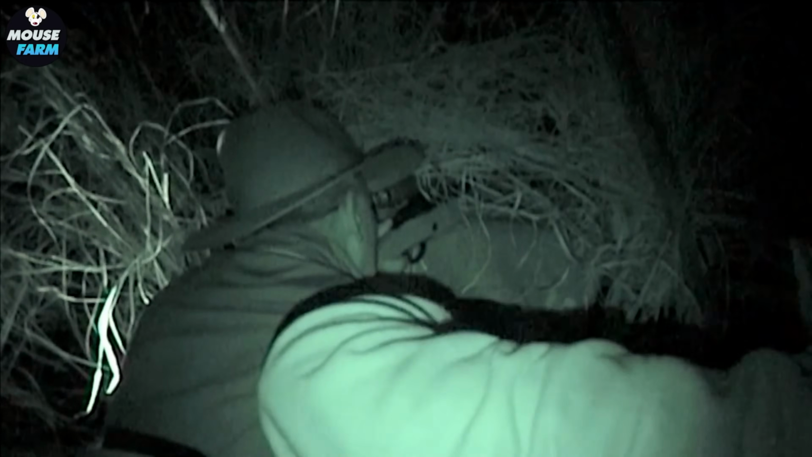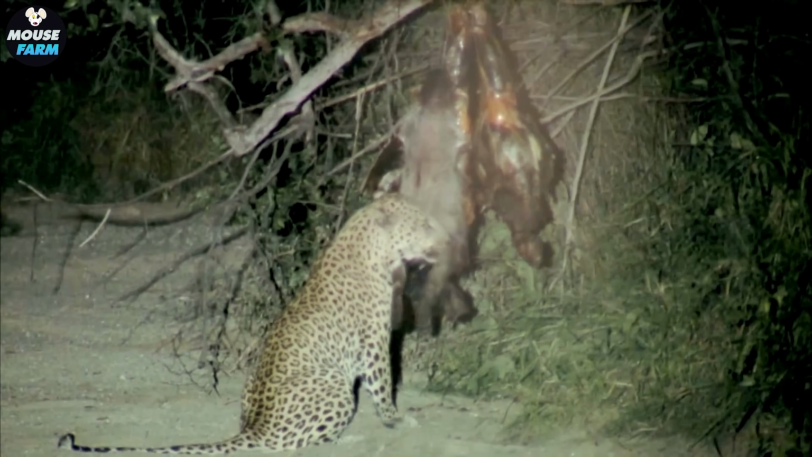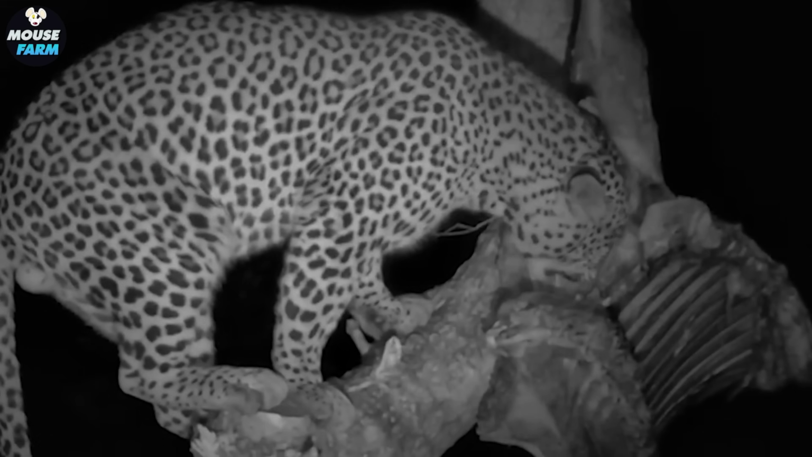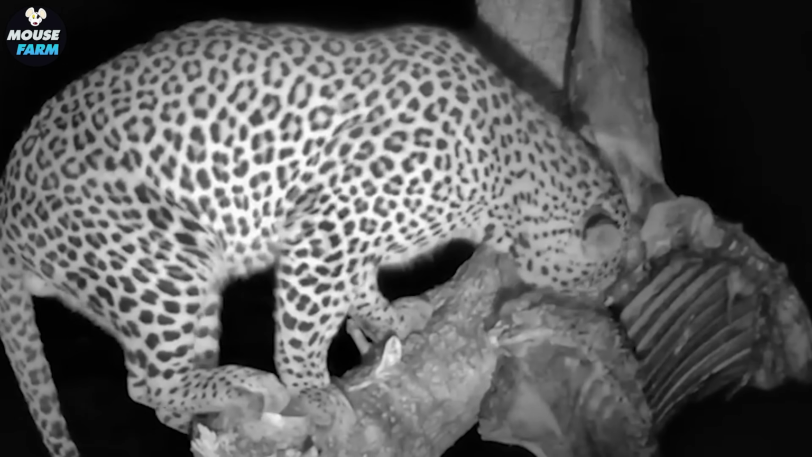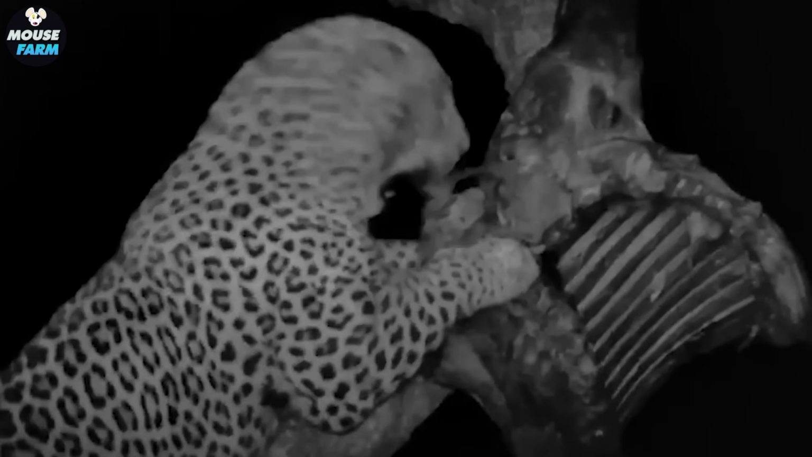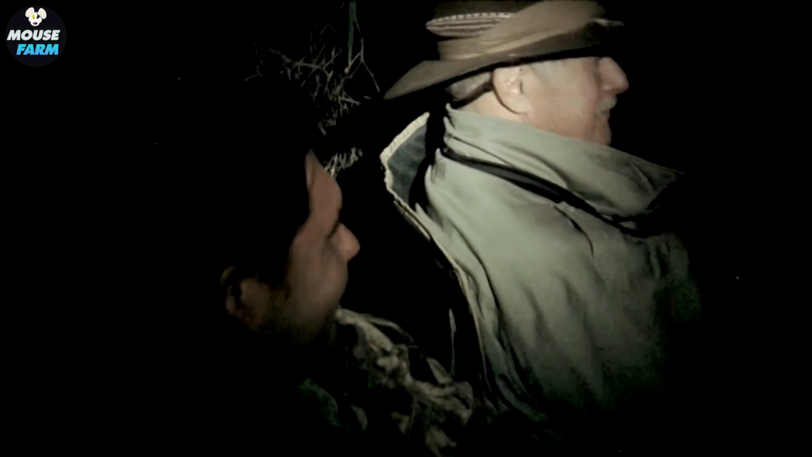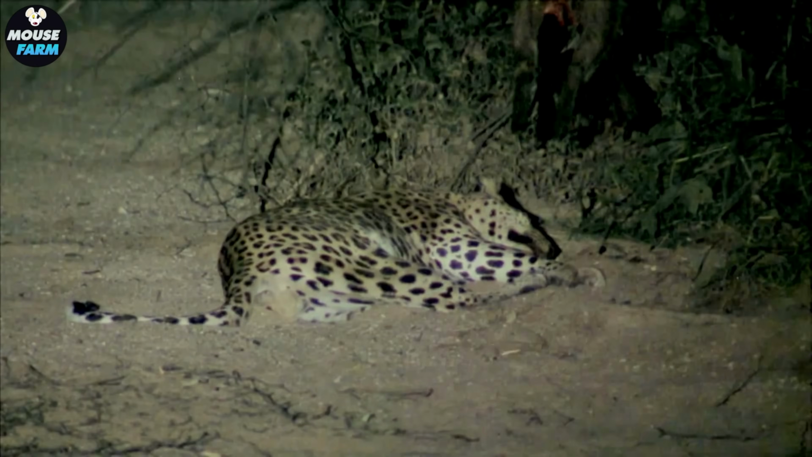A shot would be a hit for Hannibal. The leopard roared and collapsed, filling the moment with raw energy and respect.